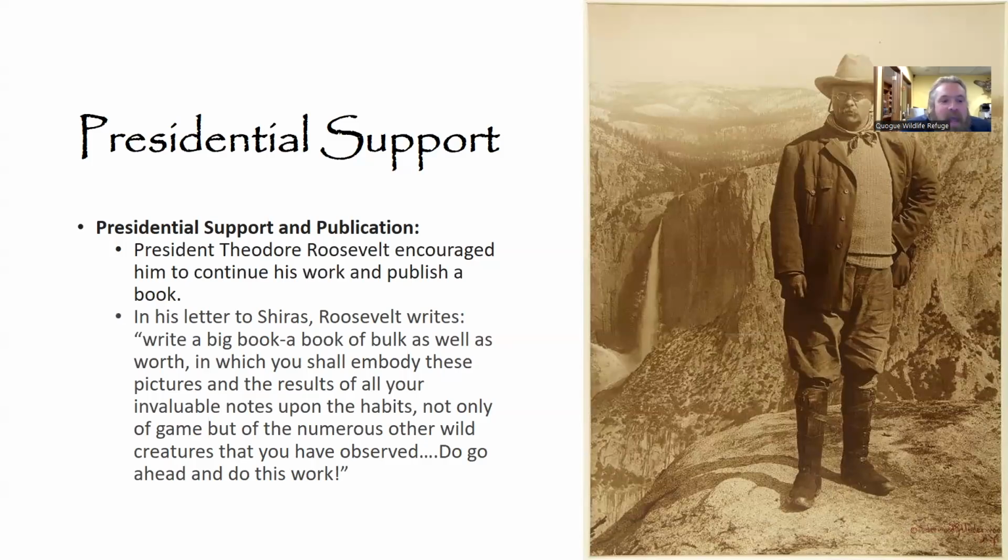And then after that, he even achieved presidential support from Theodore Roosevelt. And I think we all know that Teddy Roosevelt was a man who absolutely loved nature as well as wanted the American people to really appreciate the natural wonders that surrounded us. And Teddy actually reached out to George with, again, no prompting. And he sent him a letter.